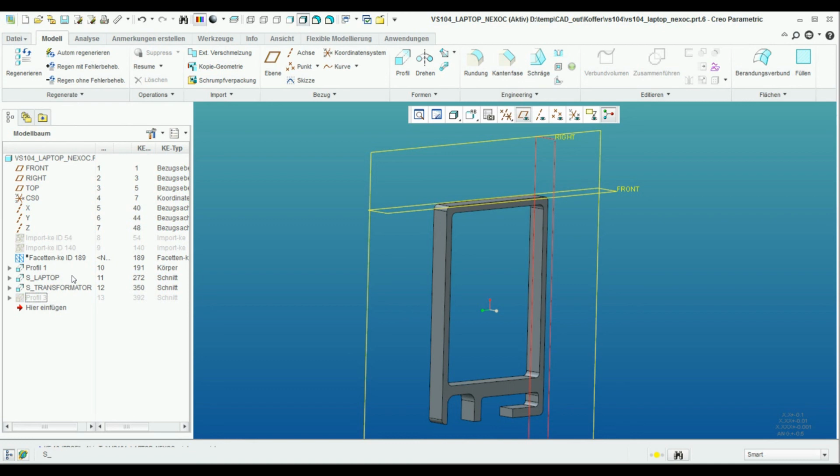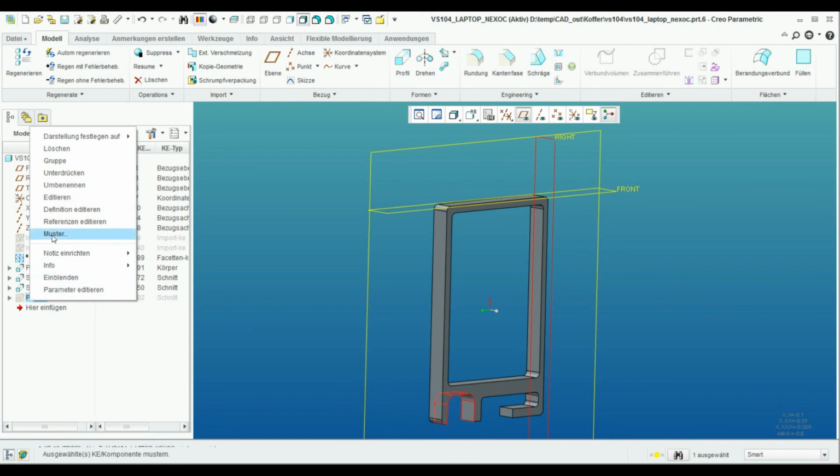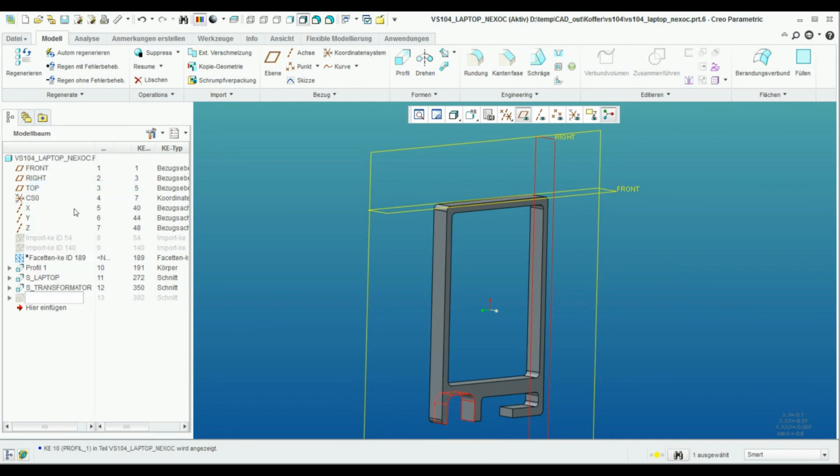I'm going to rename right now the cutouts of the spaces for the laptop and the cables as well, like the transformer. That will be later on, if I change it, easy for me to identify and maybe change it. And that's it.